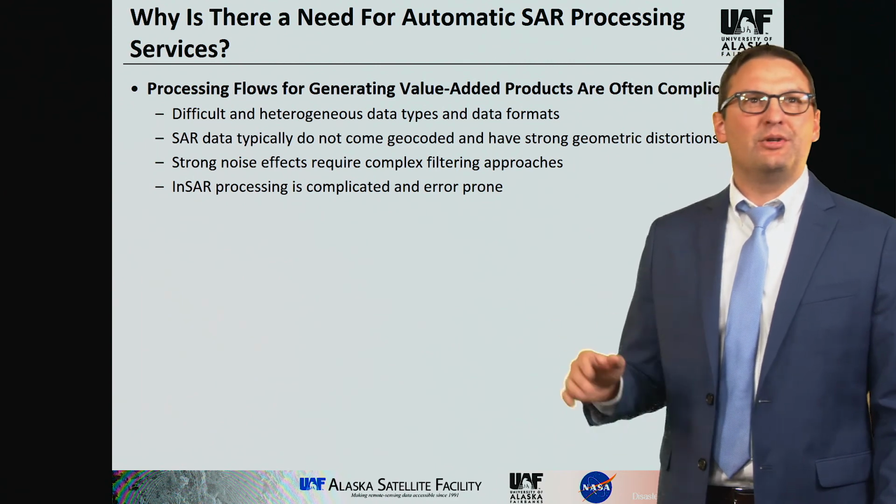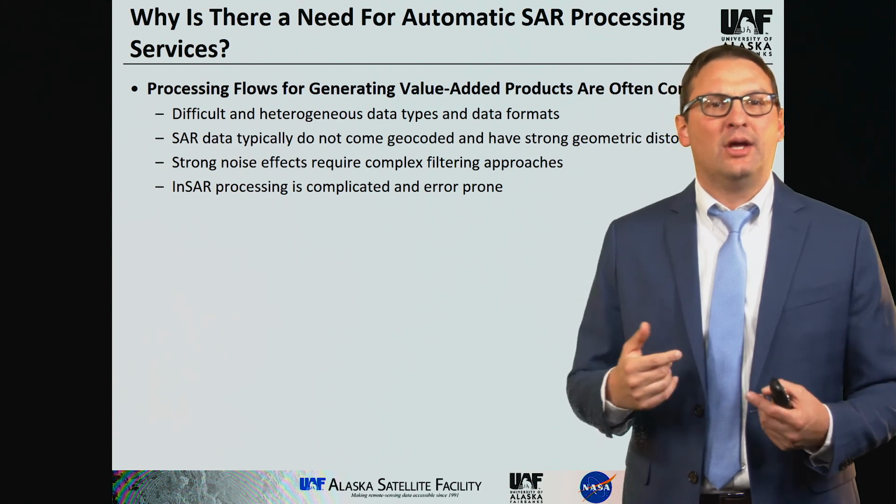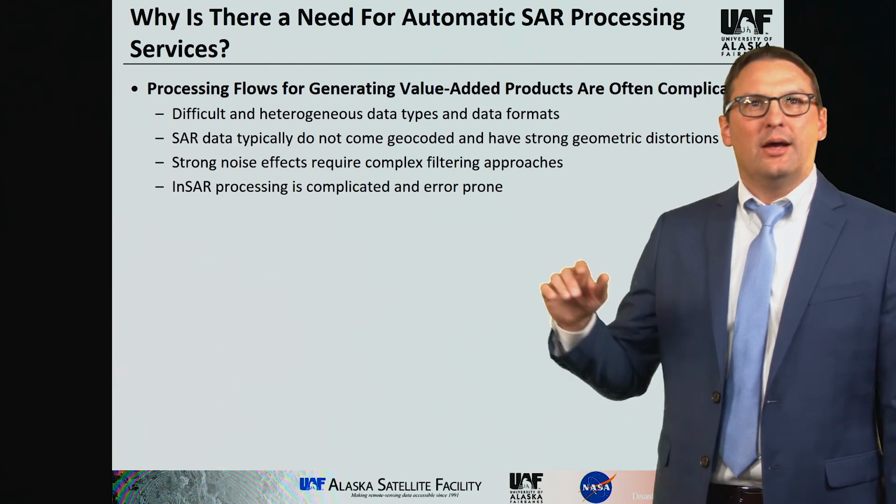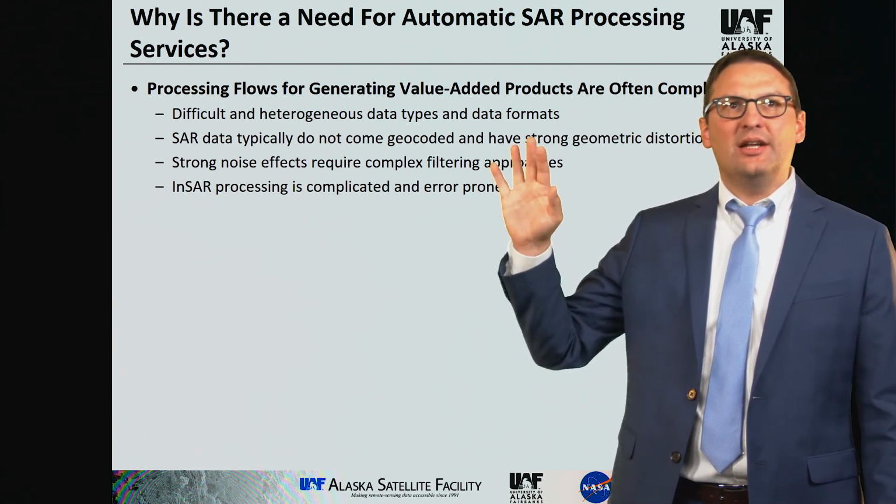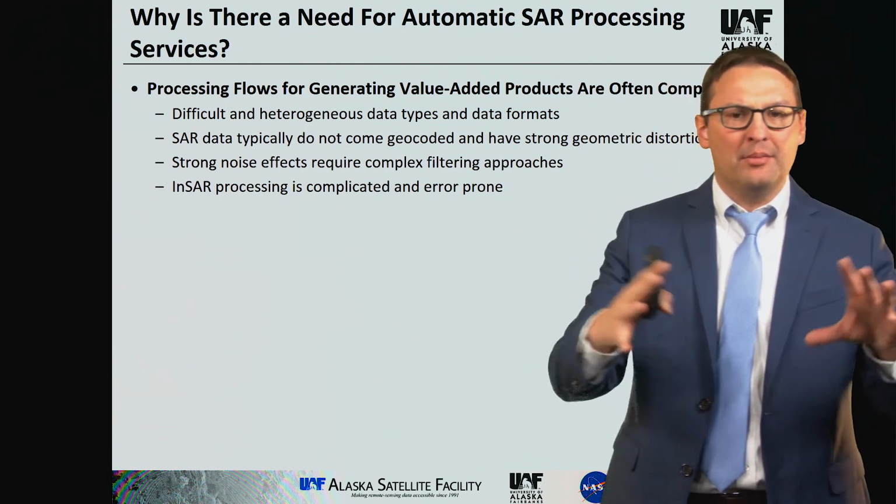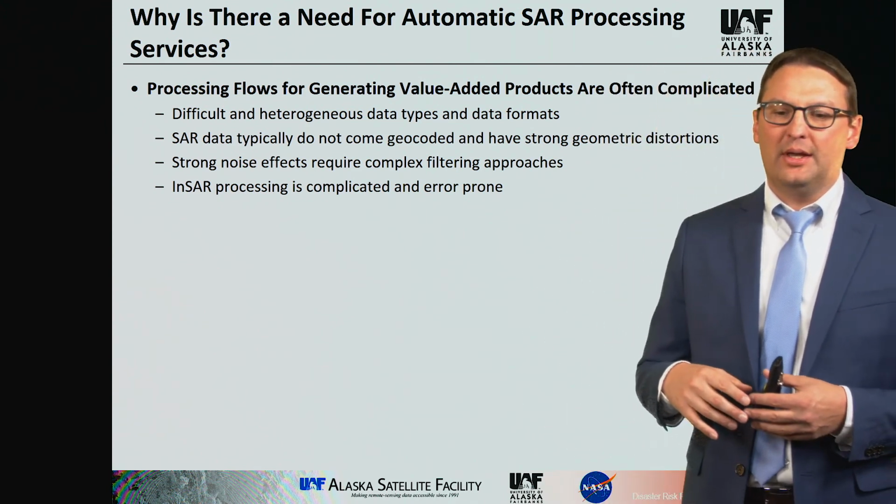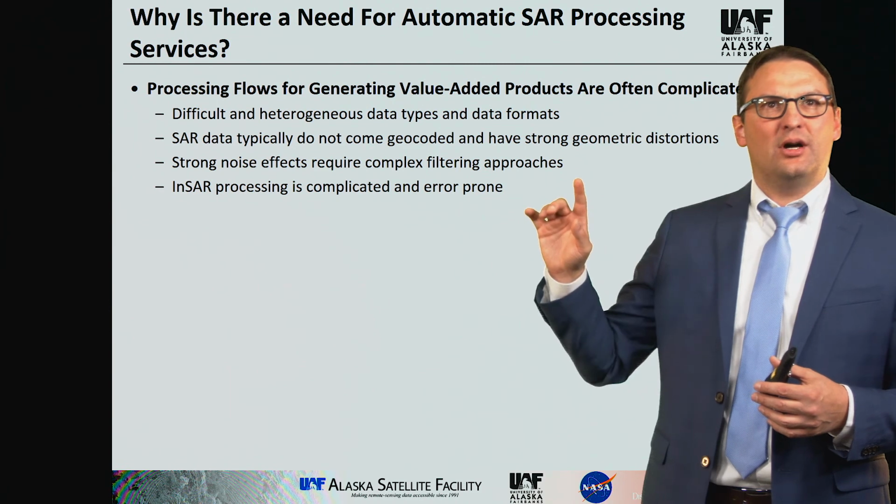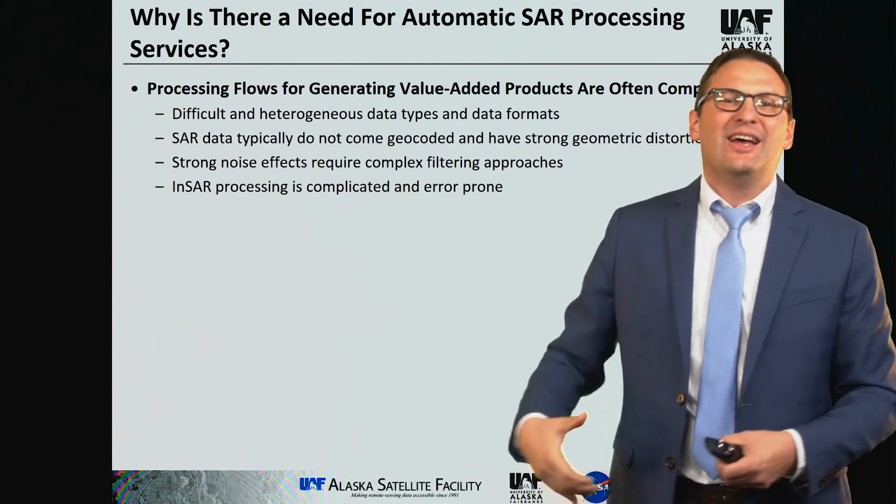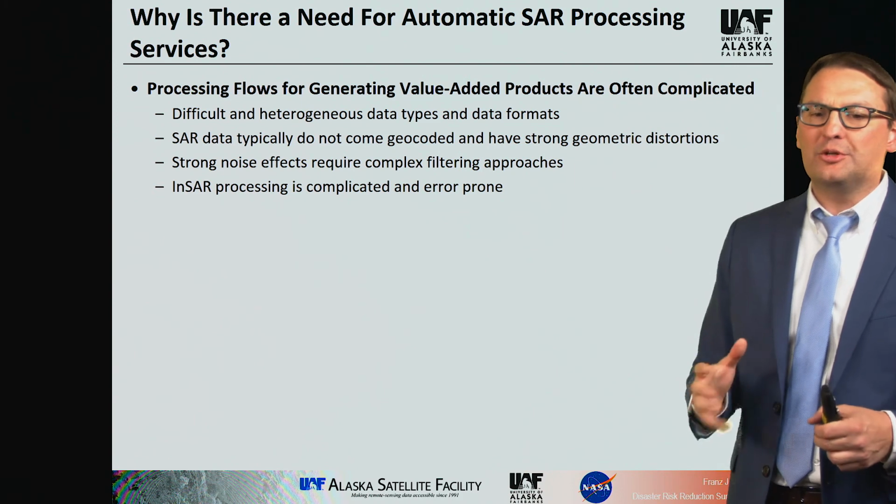And there are a few reasons for this. One of them is that the data formats in which SAR datasets are delivered are often not so easy to understand or read, and they're also different for different sensors. The other thing is that SAR data often are not geocoded. If you download optical datasets, many times they come already in a geographic coordinate system. SAR datasets typically do not. And also because SAR images are acquired in a side-looking geometry, they usually are very distorted. So geocoding is a mandatory step and not always straightforward to do.